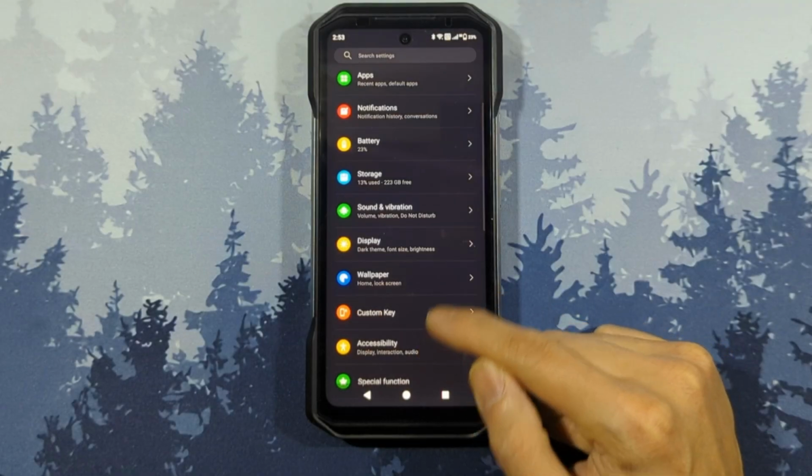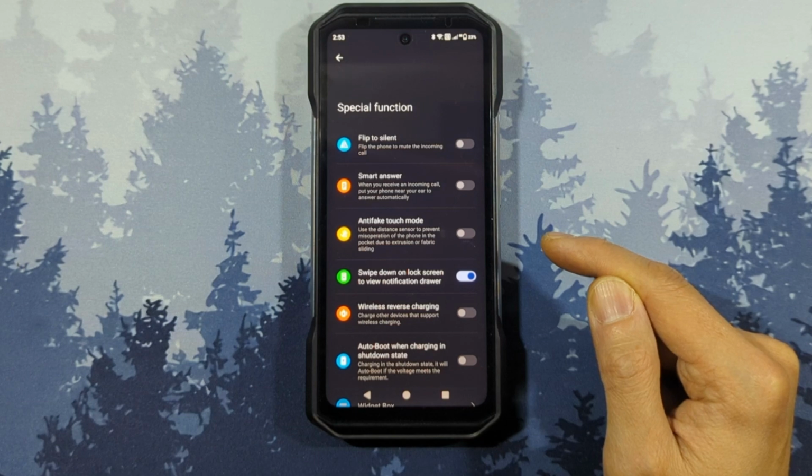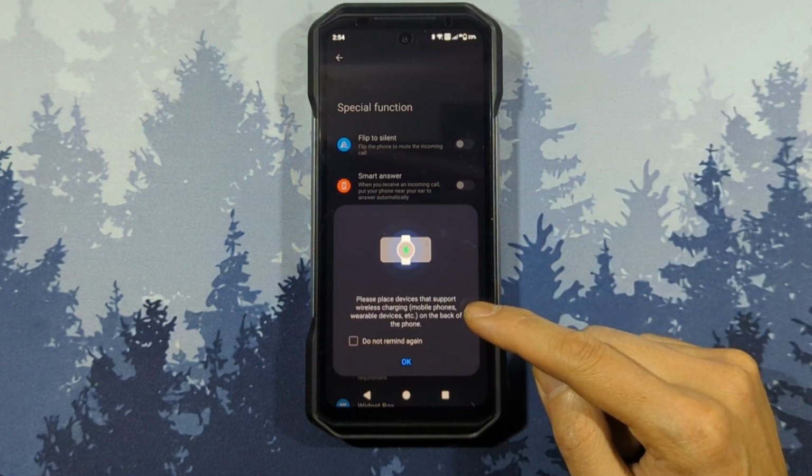On to the special functions. You get your usual gesture settings here, like flip to silent and lift to your ear to answer a call. This is also where you toggle on your reverse wireless charging.